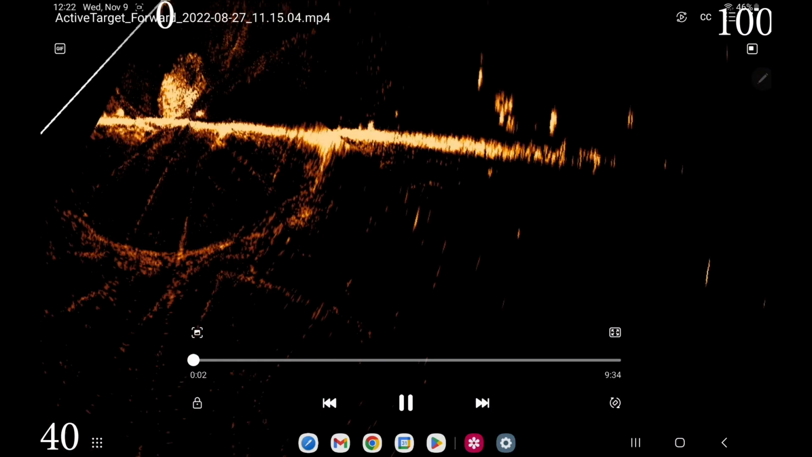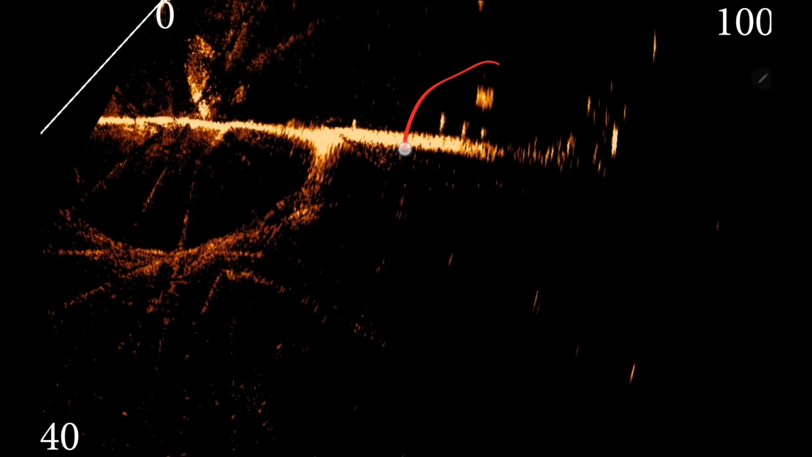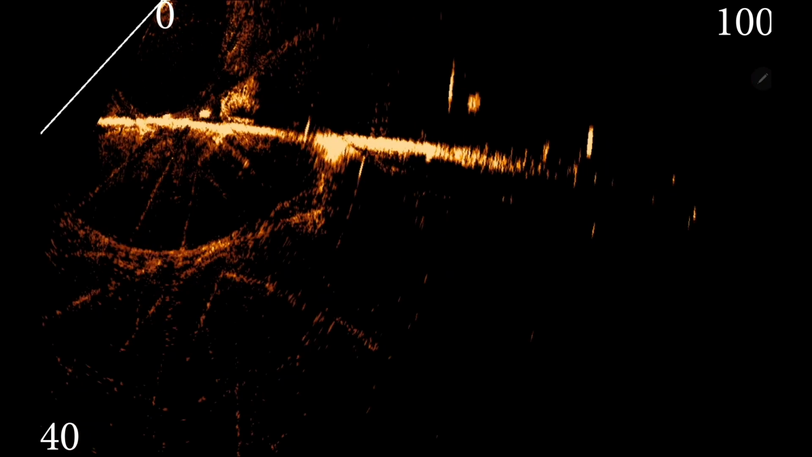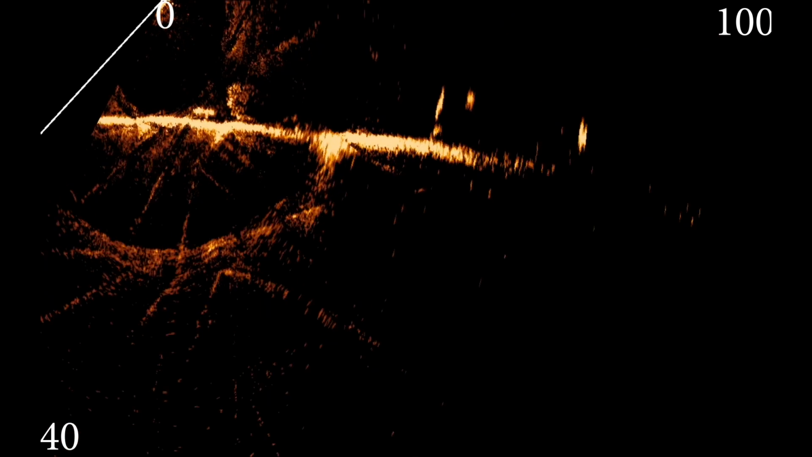All right, guys, so let's just start talking. Right away, you can see this bunch of shad, or a bunch of bluebacks, right there up under the trolling motor. And there's fish around it. There's some big fish out here. But you can see the little fish up under and roaming around this bait ball.